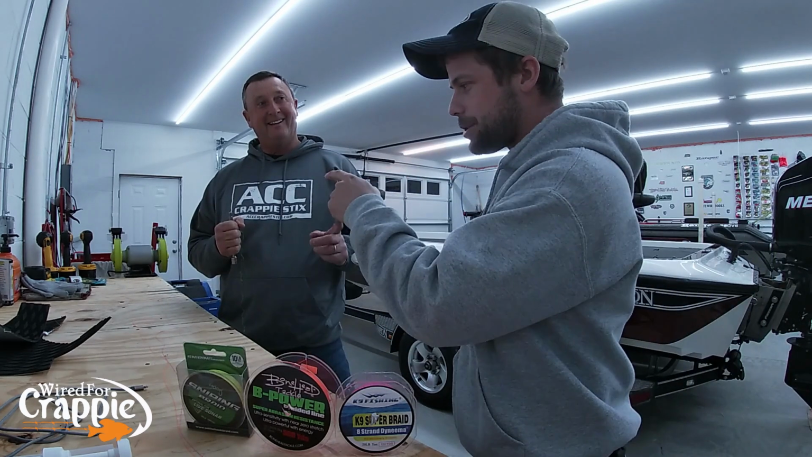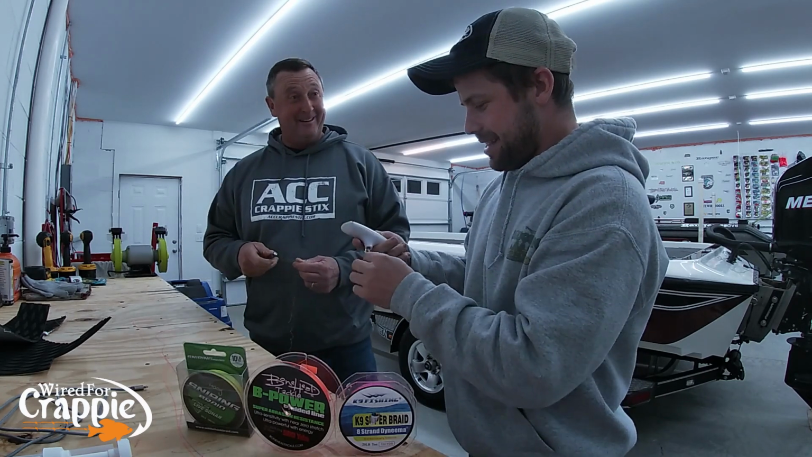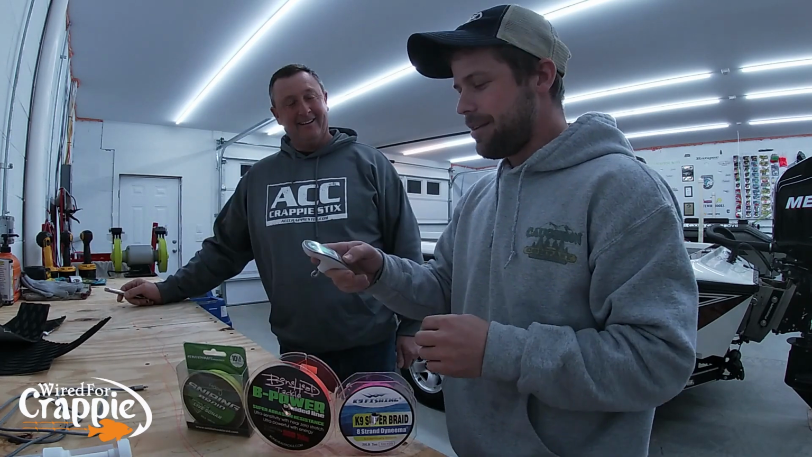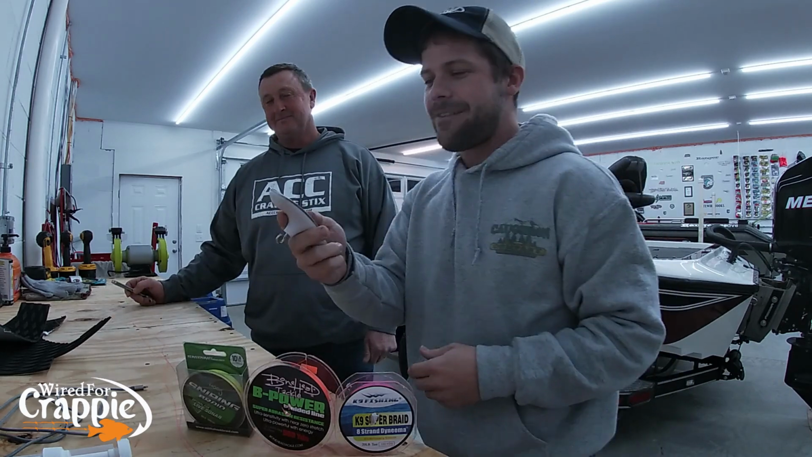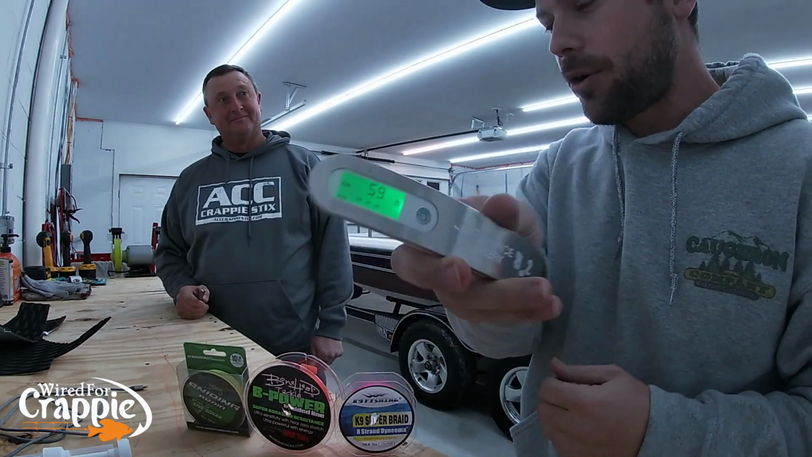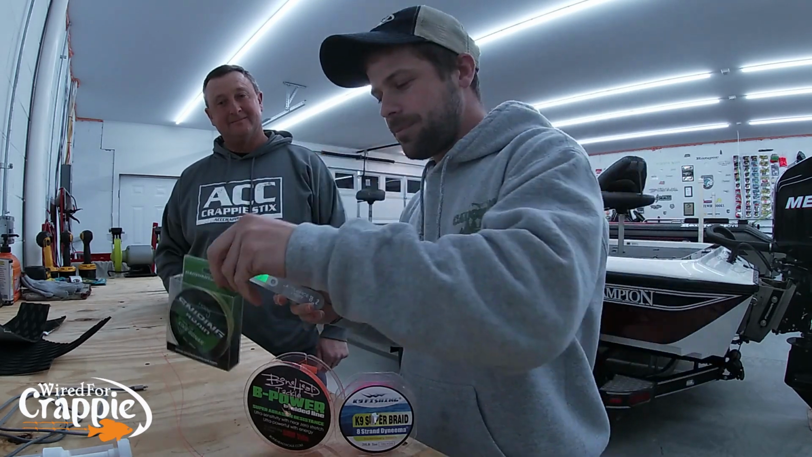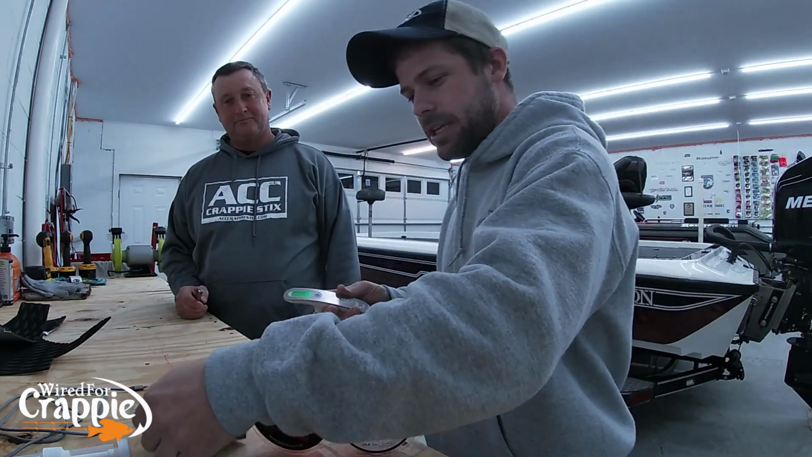5.9, that's supposed to be 10-pound braid. That's 0.4 more than it was the last 3 times. This is the 3rd time we've done this, and every other time it broke at 5.4 and 5.5. So the Sniping Braid broke at 5.9 pounds. That is supposed to be a 10-pound braid, okay? 5.9, you see it right there. All right, so let's move on.